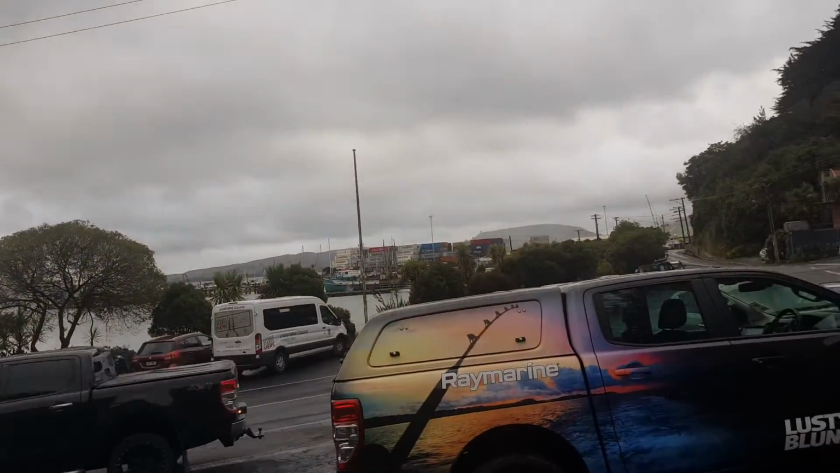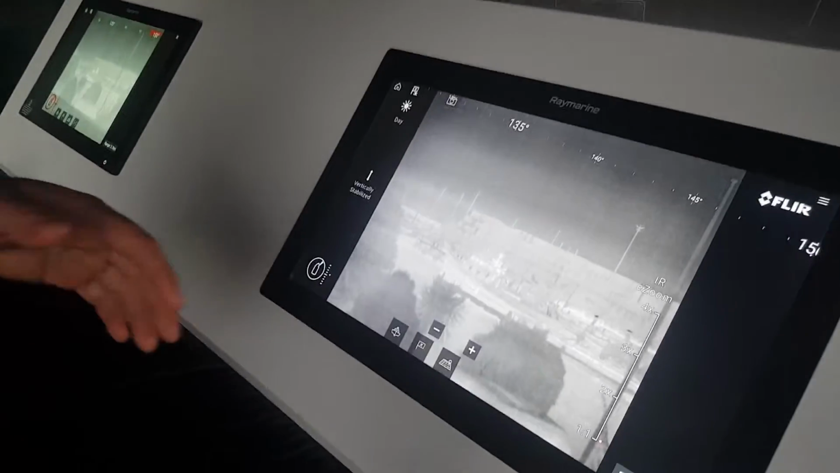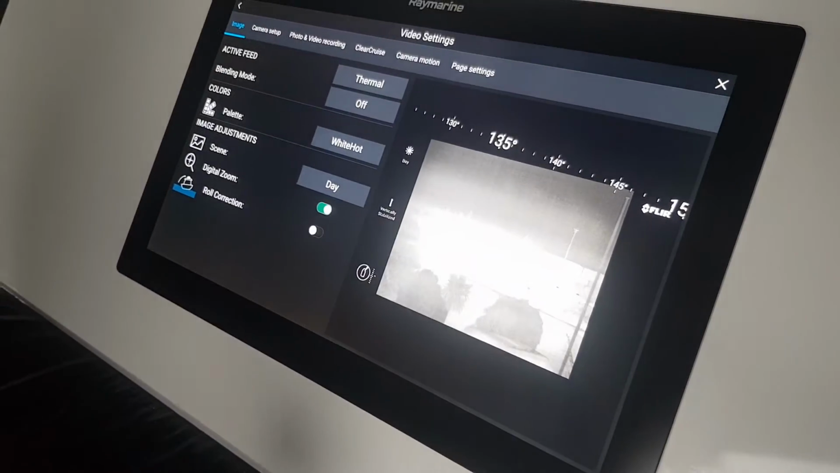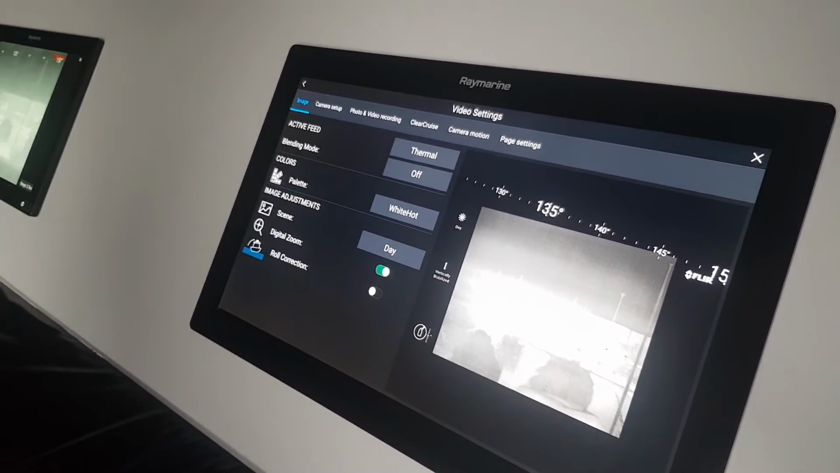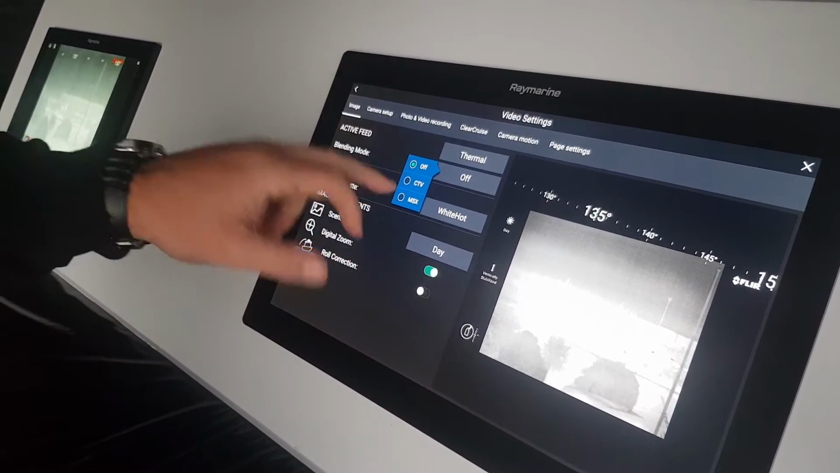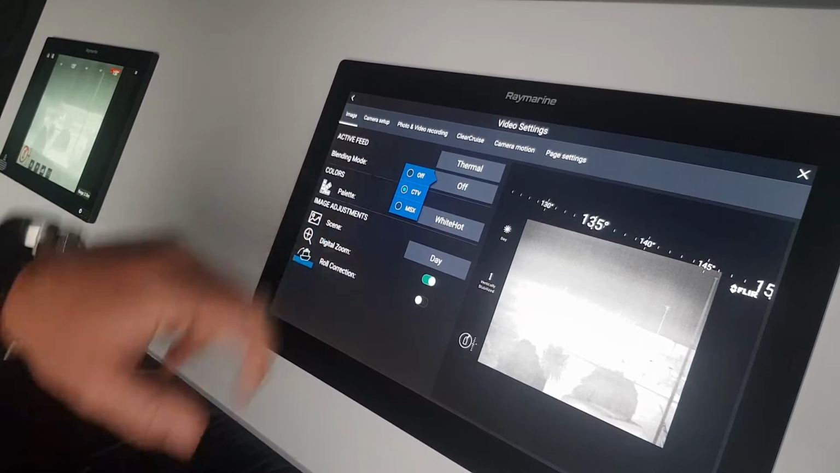In addition to that, within the thermal and the visible light dual payload, they've got a few Raymarine-only features currently. The blending mode, you've got color thermal vision and MSX. First of all is color thermal vision.